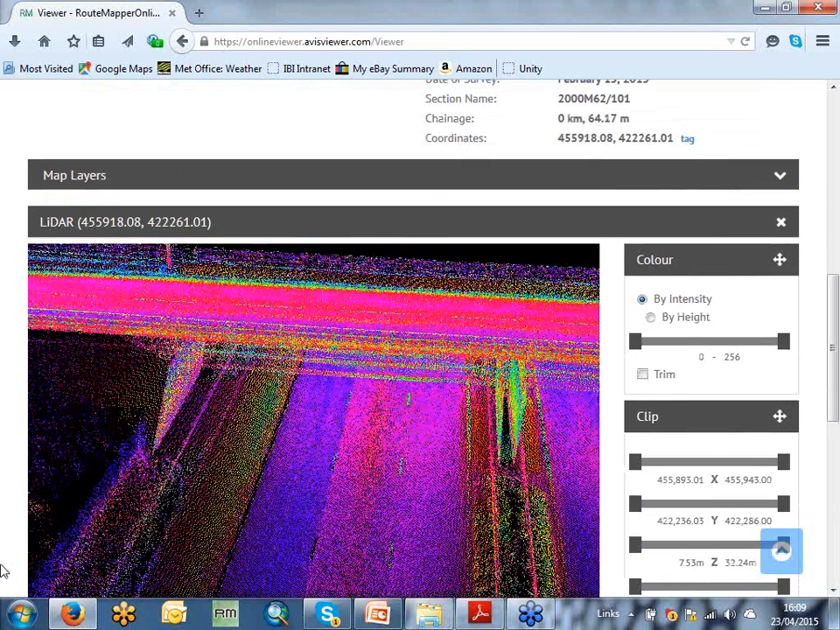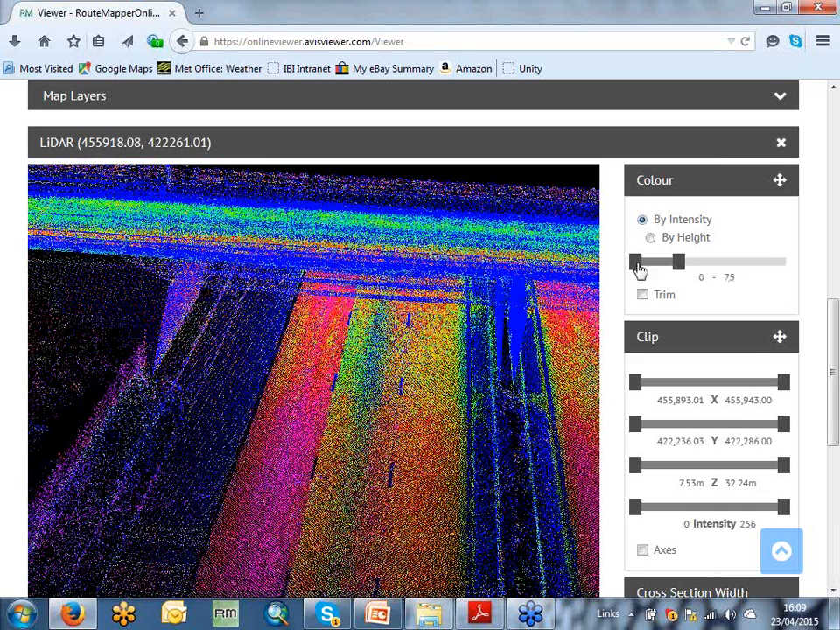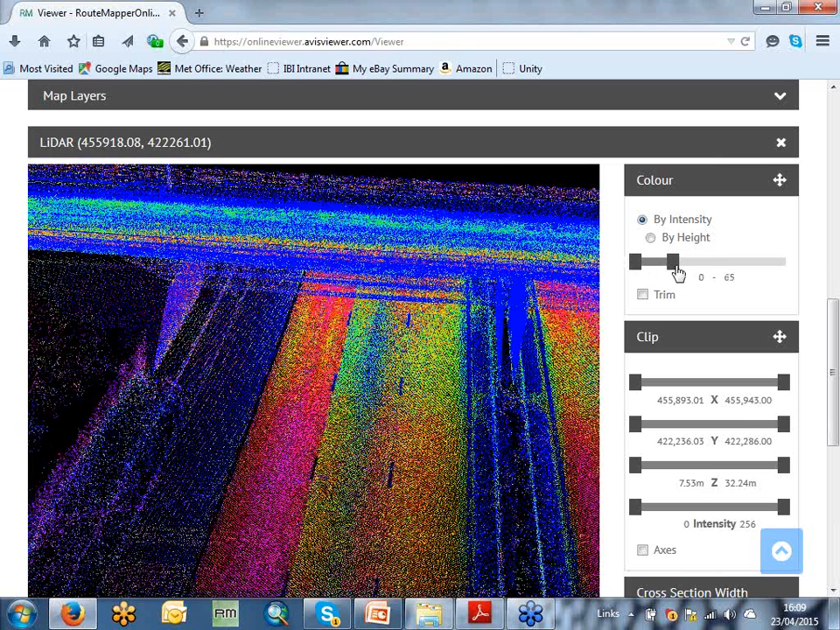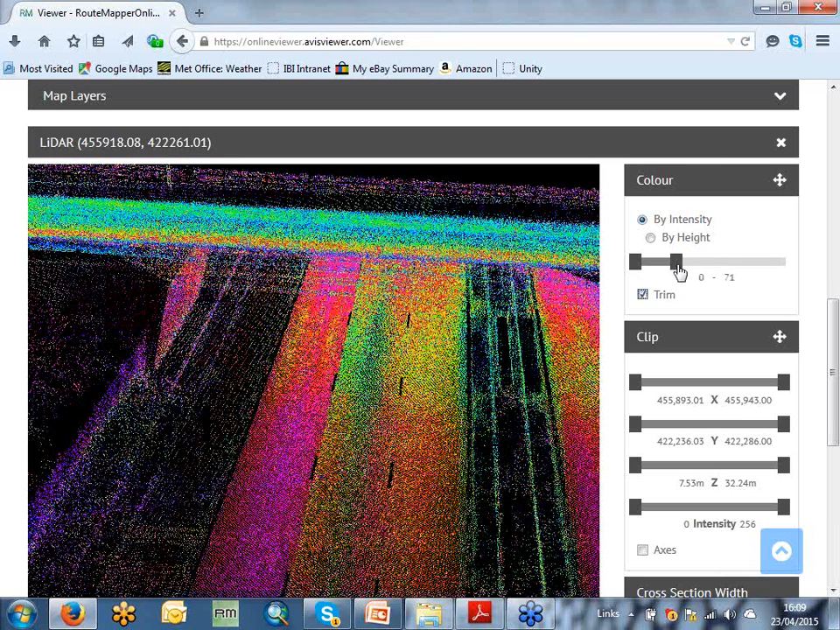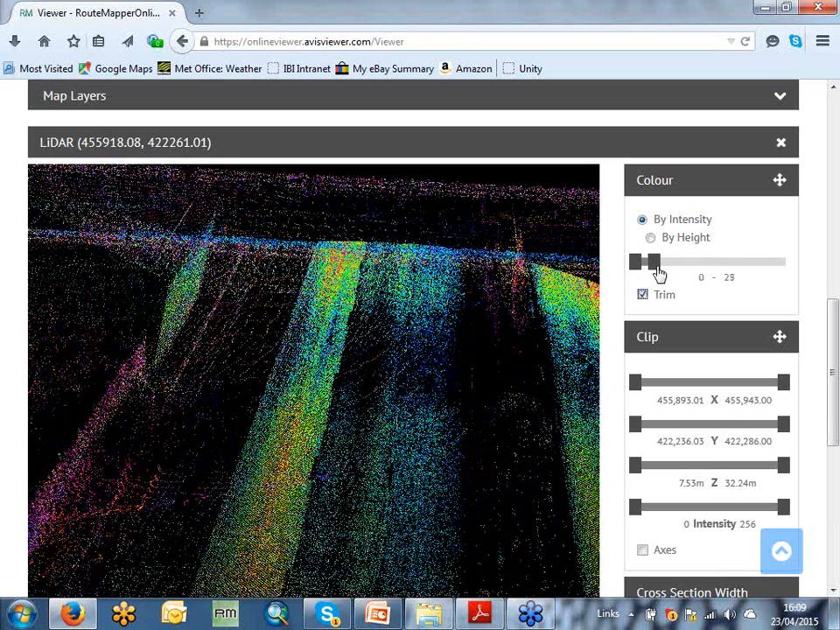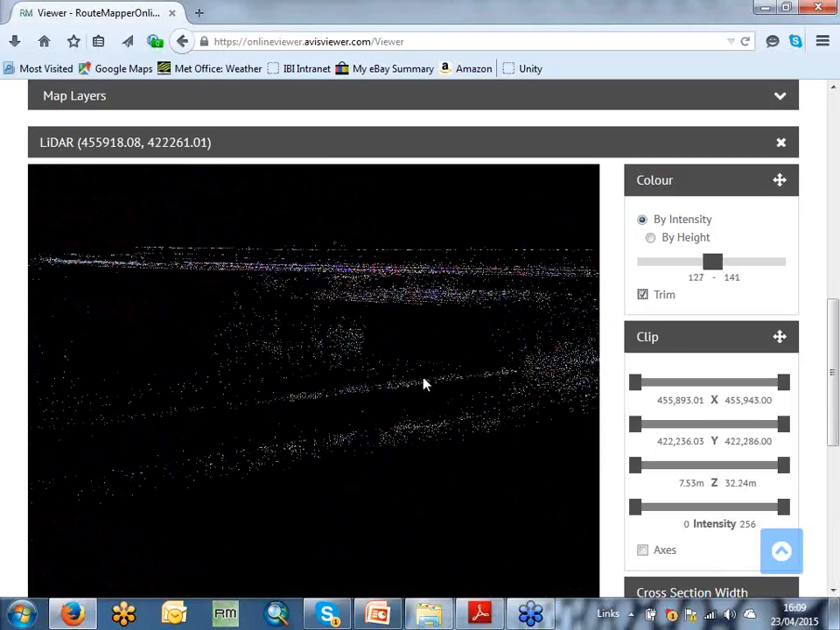In terms of visualization of the point cloud, we have a few tools in here. So we have intensity. Again, as I mentioned before, the amount of reflected energy back from the surface. We can colorize this in many different ways. We have sliders, so you can make things a little easier on the eye, pull them up or down. There's also a trim tool, so you can trim by intensity to remove either high or low intensity objects. So here I'm removing the road surface and leaving higher intensity objects, which is the vegetation and the structure, for instance.